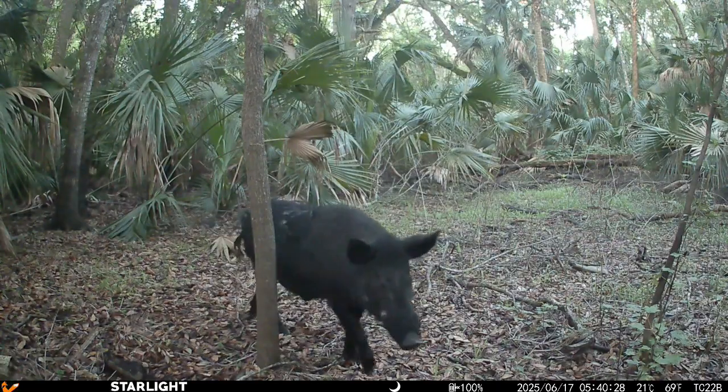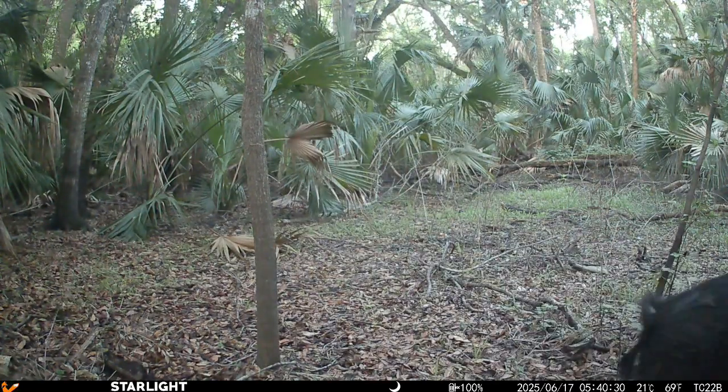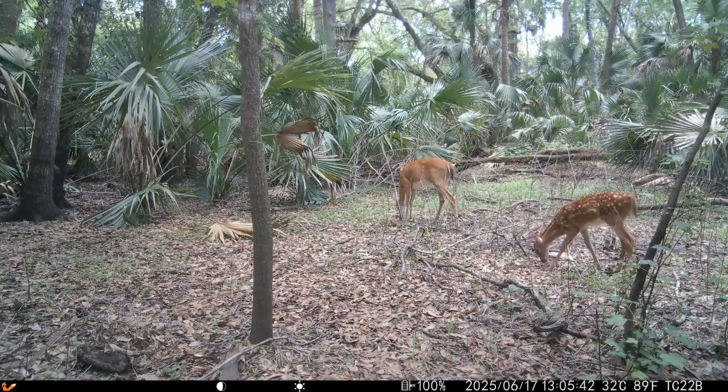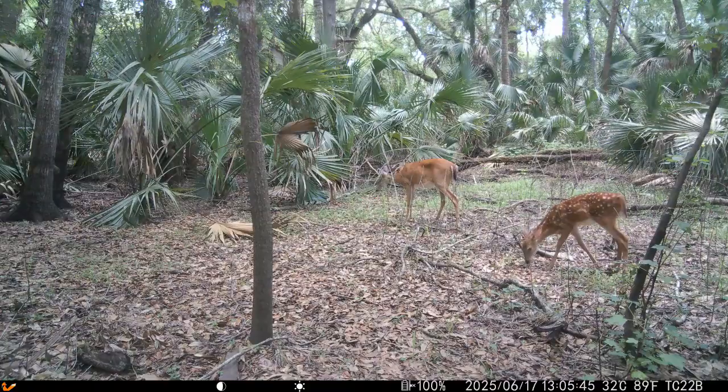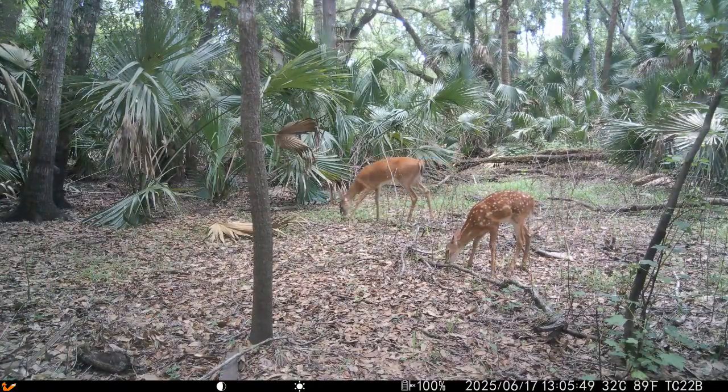Look at the tusks on this guy, man. Yeah, I would stay away from that one. Here's a couple of deer, just browsing, doing what they do.